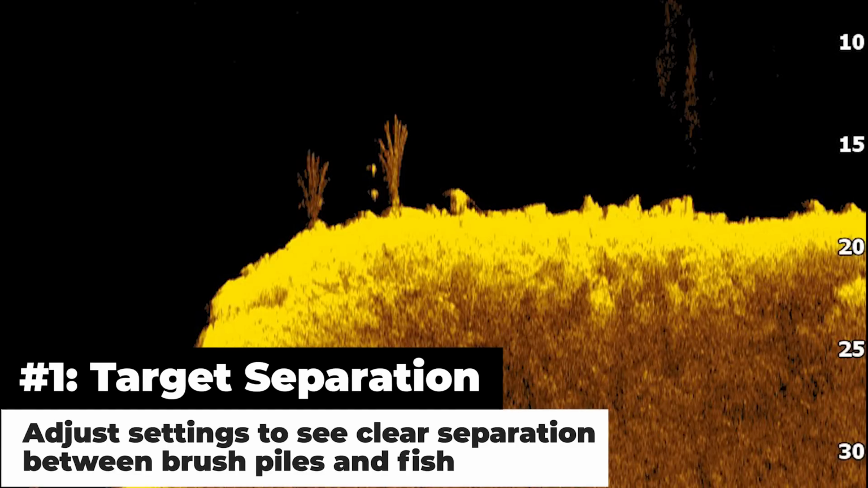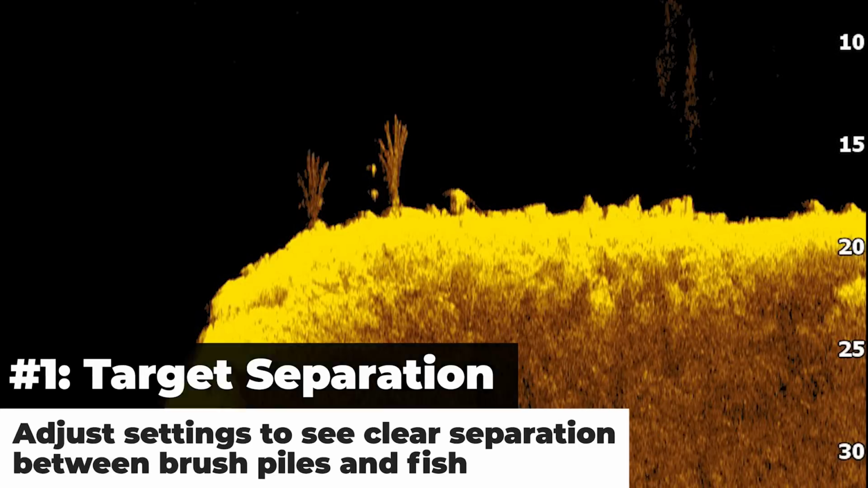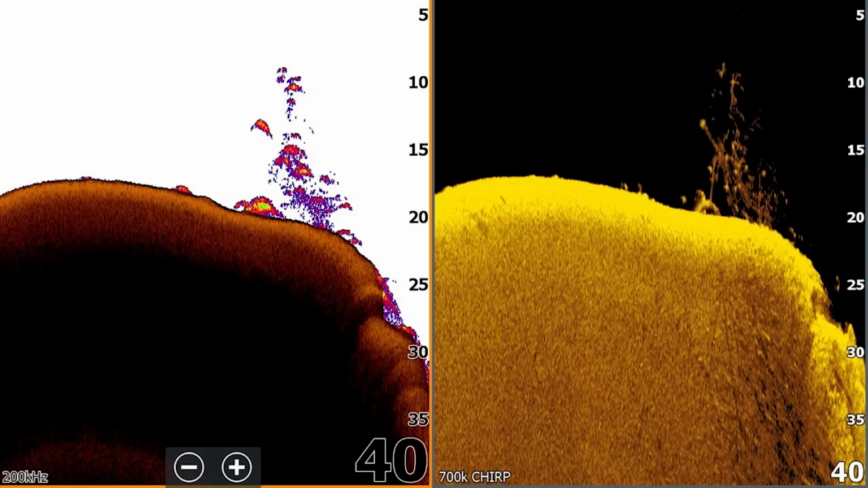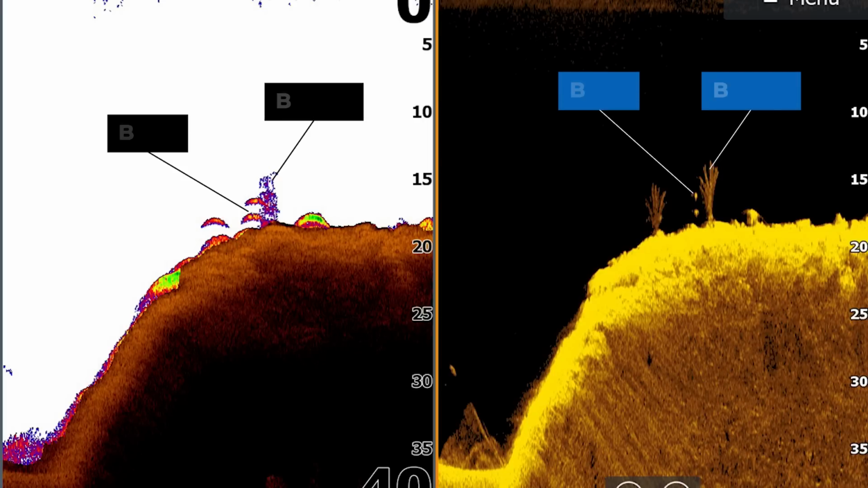separation between the brush and a dot or arch on the screen. While these dots and arches are pretty easy to see in open water, they're harder to see when they're actually right in the middle of a brush pile. That's why you want to set up your fish finder properly to have good target separation so that those dots and arches will be separated enough from the brush that you see on your downscan and 2D sonar view to actually pop out those fish.